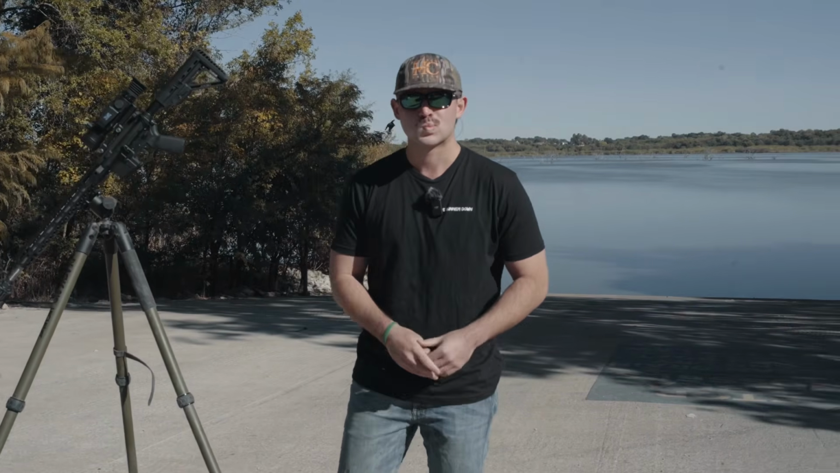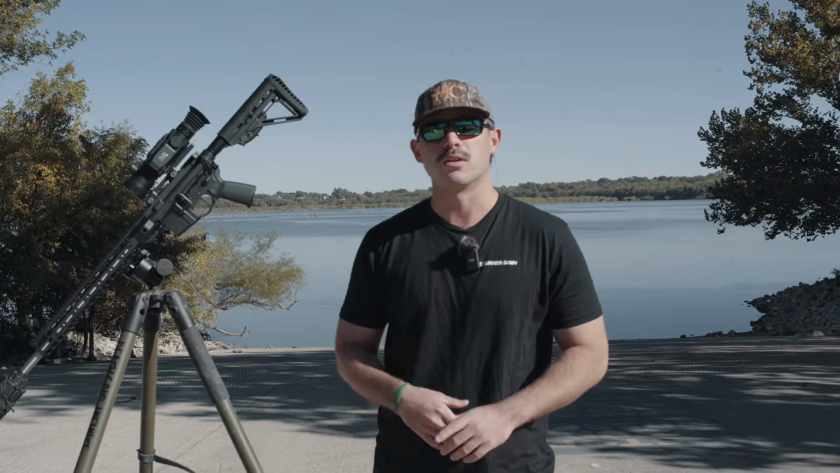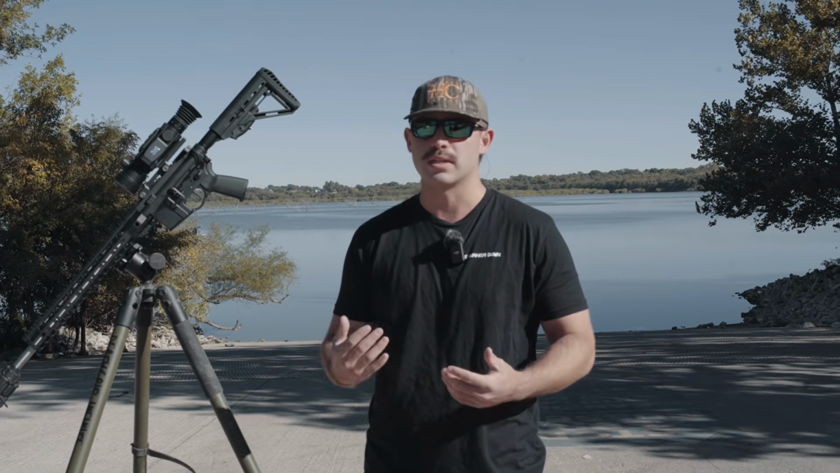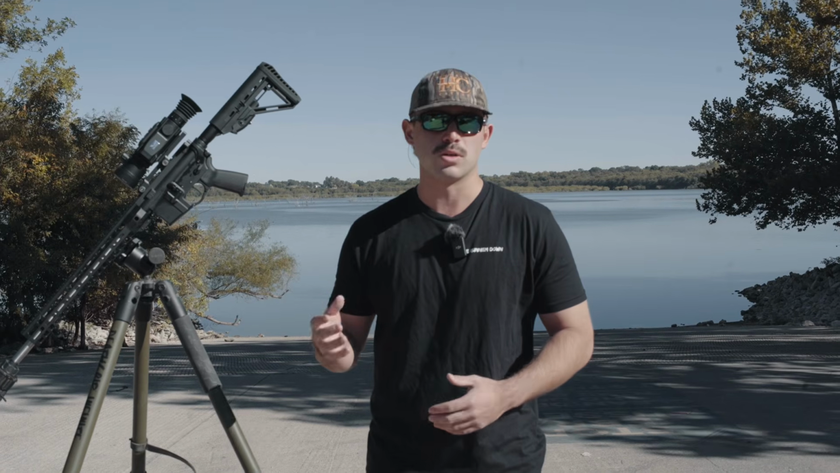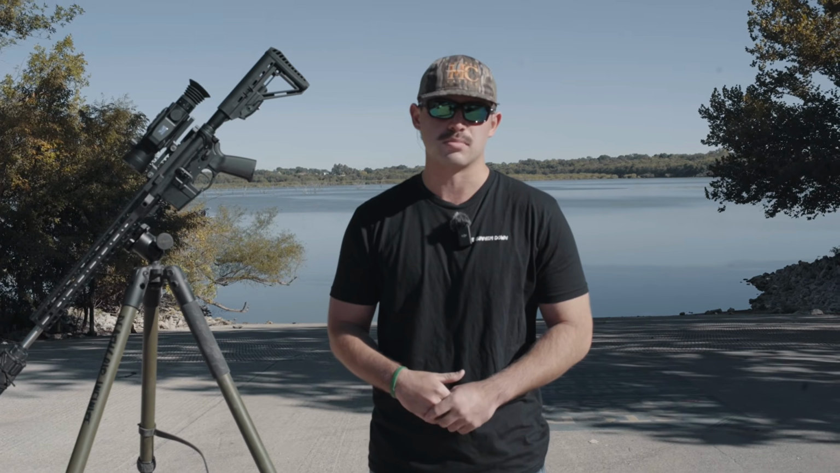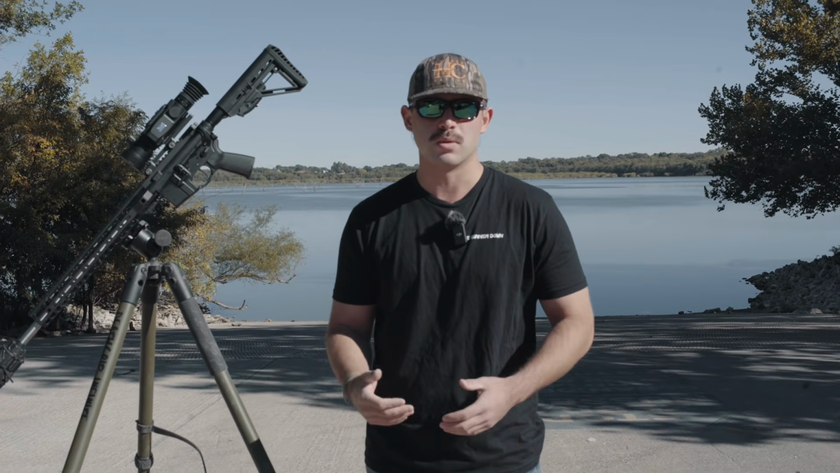Another thing I want to let you guys know is battery life. It does take 18650 batteries, which is really convenient, especially with most of the thermals. The head mounts that we're using mostly take 18650s, so we just have a stockpile of them. That's one thing that's really nice about this scope, and they're kind of on par.